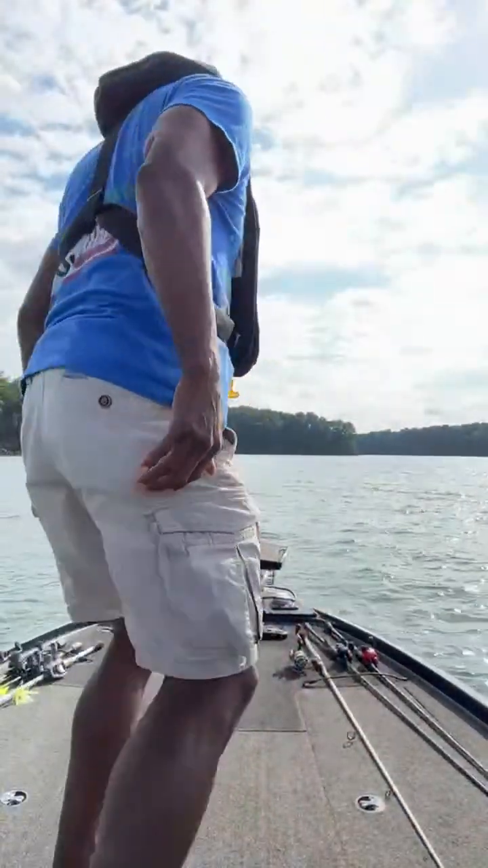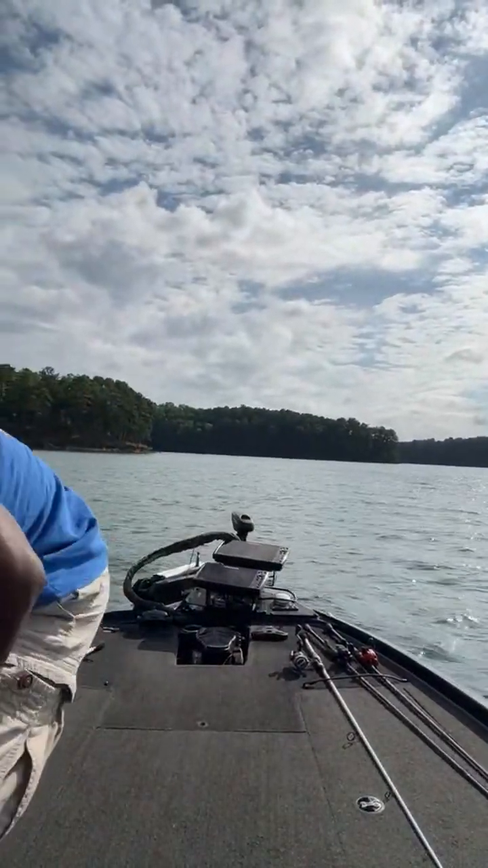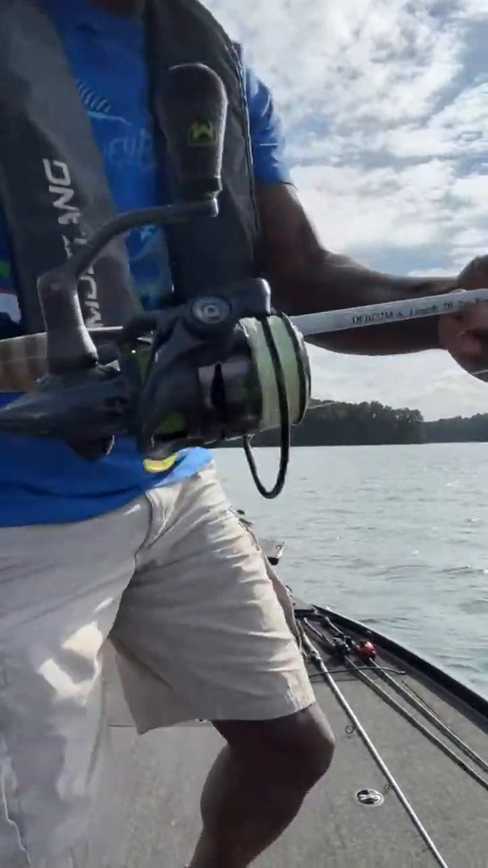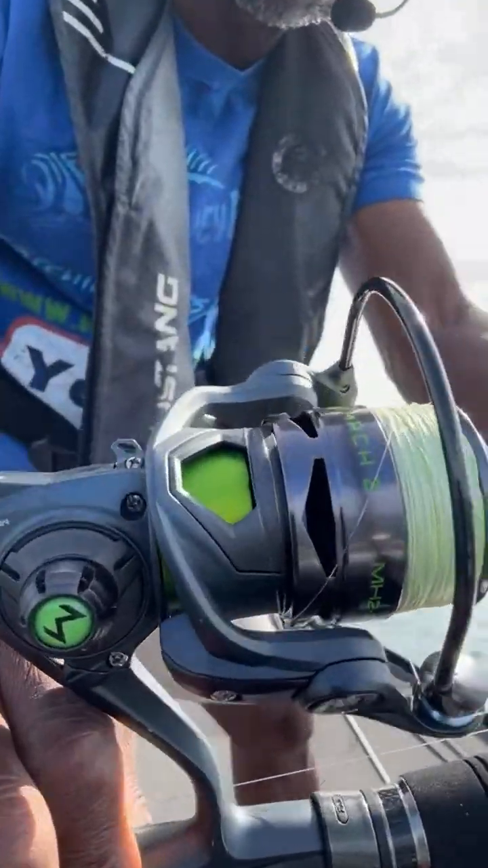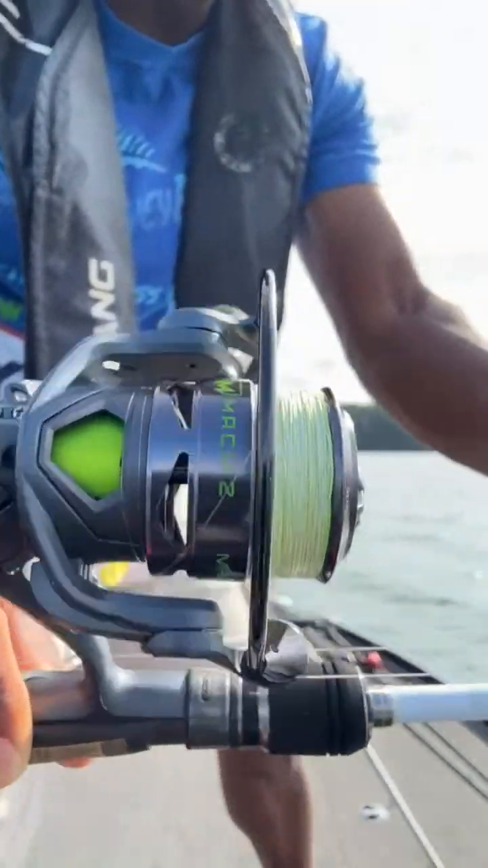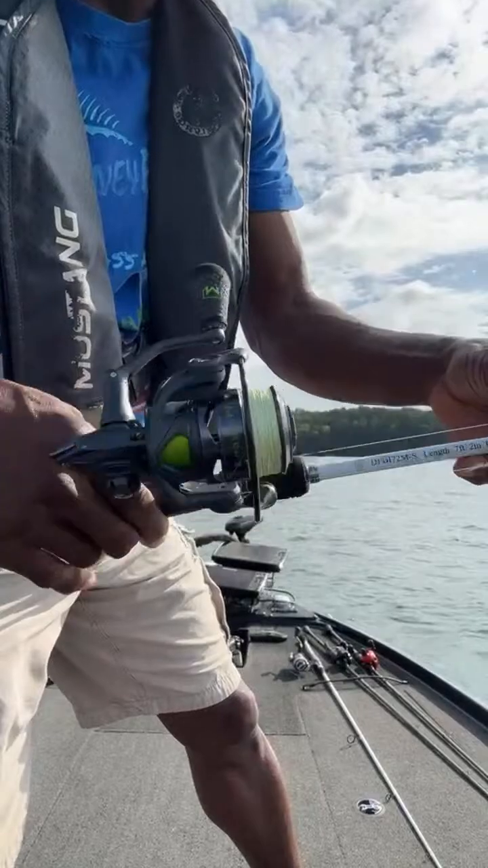All right, let's go in and let me grab the shaky head. All right, so there we go. That's my shaky head setup, guys. I have a Lew's reel, I think that's a Lew's Mach 2. What gear ratio is this reel? I think it's like a 6 to 1 or something like that. I don't see it on there.